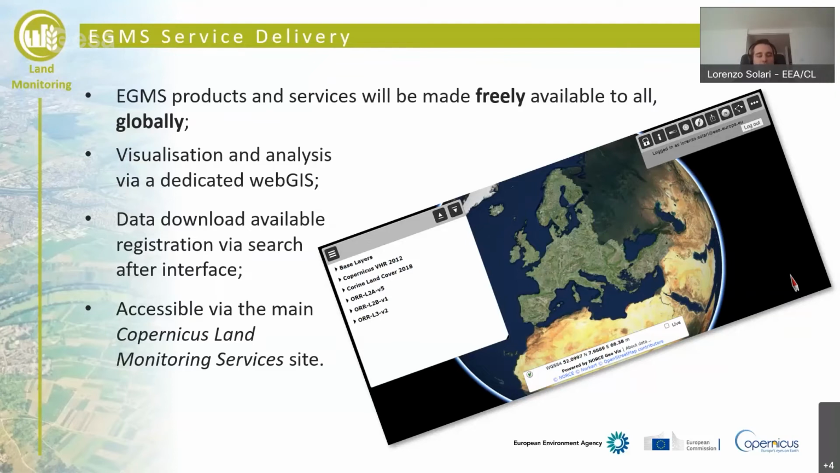Also, there will be the possibility to download the data through a dedicated portal, which this time will require registration, which again foresees no cost, but it will be important for the EEA to track the users of the service. The WebGIS will be accessible via the main Copernicus Land Monitoring Service website.